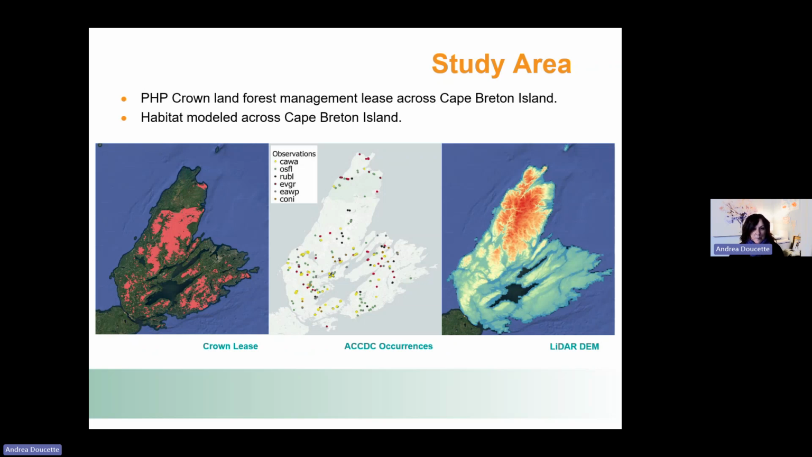And then in the middle map, you can see where some of those Atlantic Canada Conservation Data Center occurrences are, the points on the map related to those different bird species. And then the far right just shows what the digital elevation model looks like from the LiDAR data.